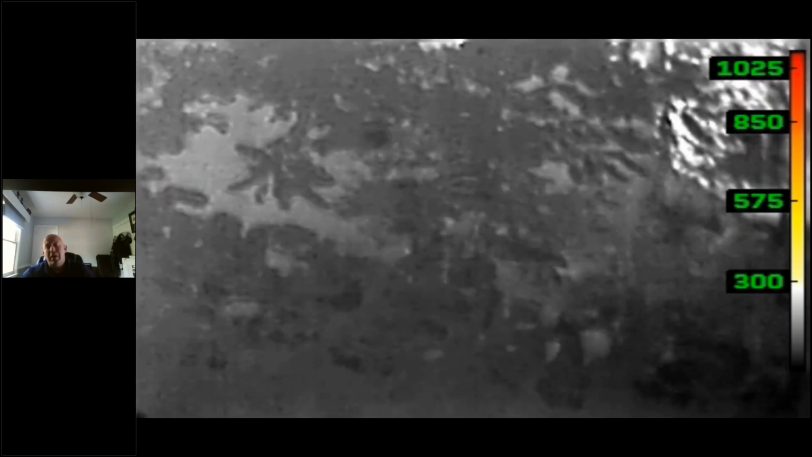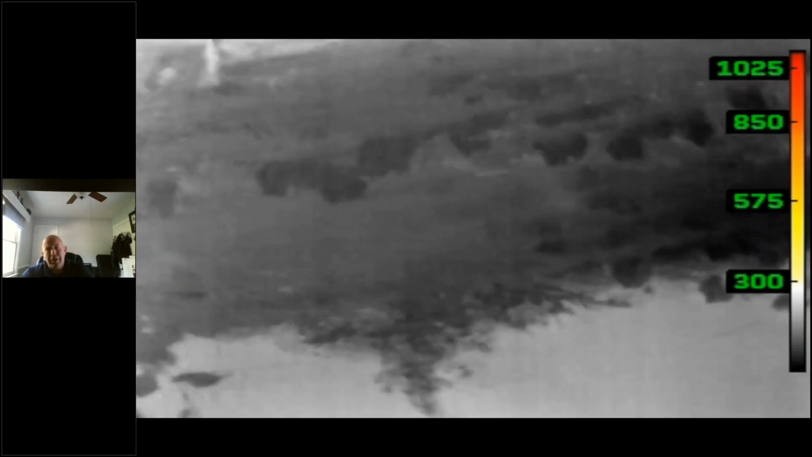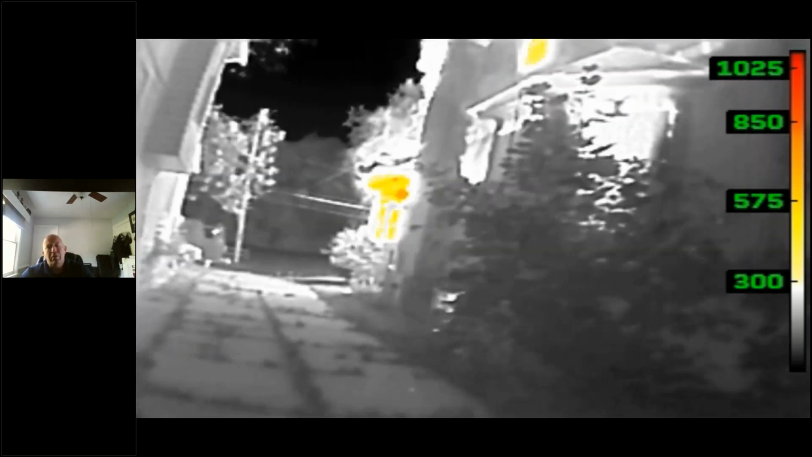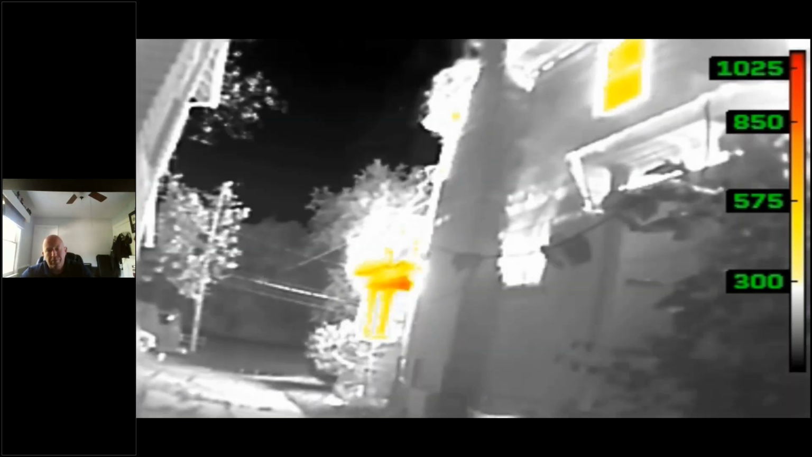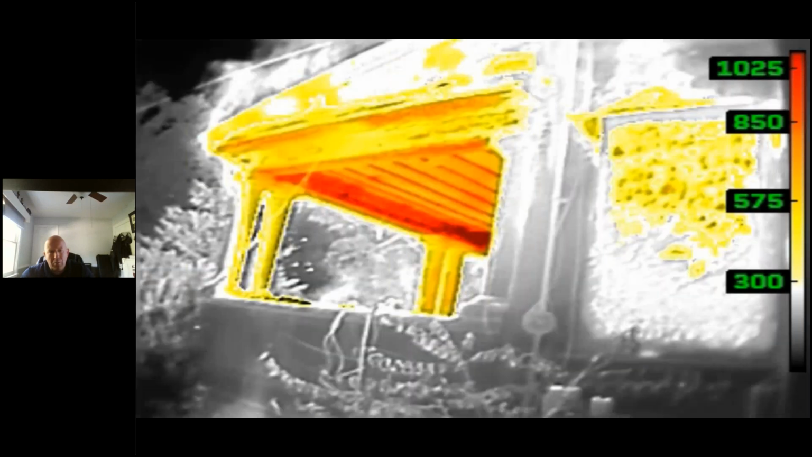Watch when he comes around the side of the building here. Look at the back, see the heat going all the way to the back, all the way to the back porch. Look at that. You see the thermal layer. You can tell where the intake and the exhaust is. Going back to the front, we can see the heat moving through the entire building, where it's most severe. Look at the detail on the porch. That porch is about to go.